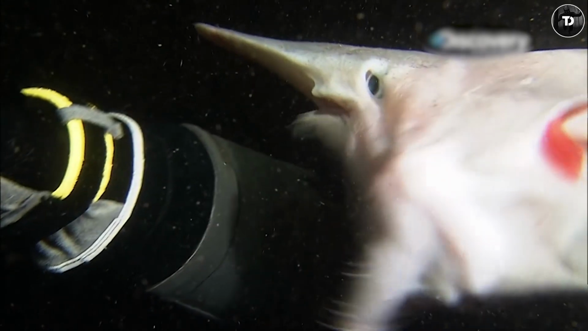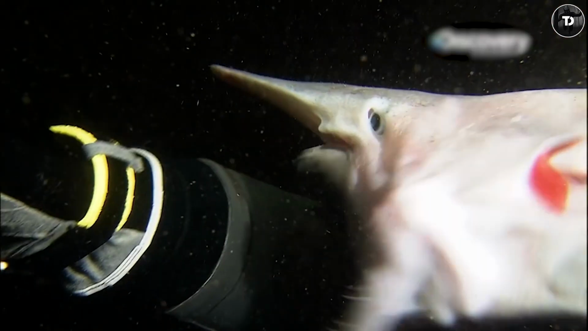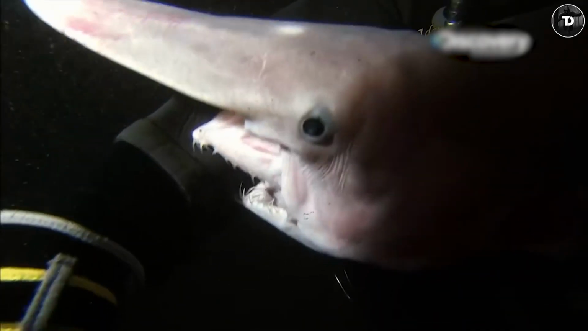This shark always makes me question evolution. How does a shark acquire this shape? But what if it didn't originate from Earth after all?